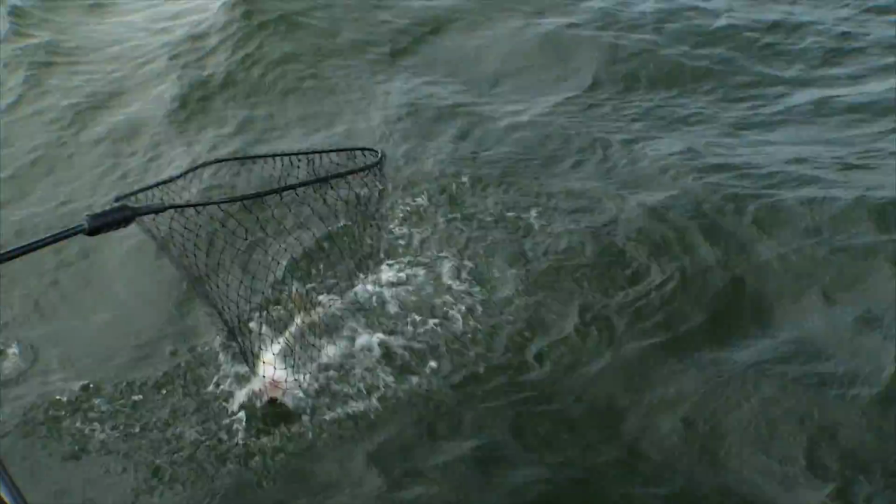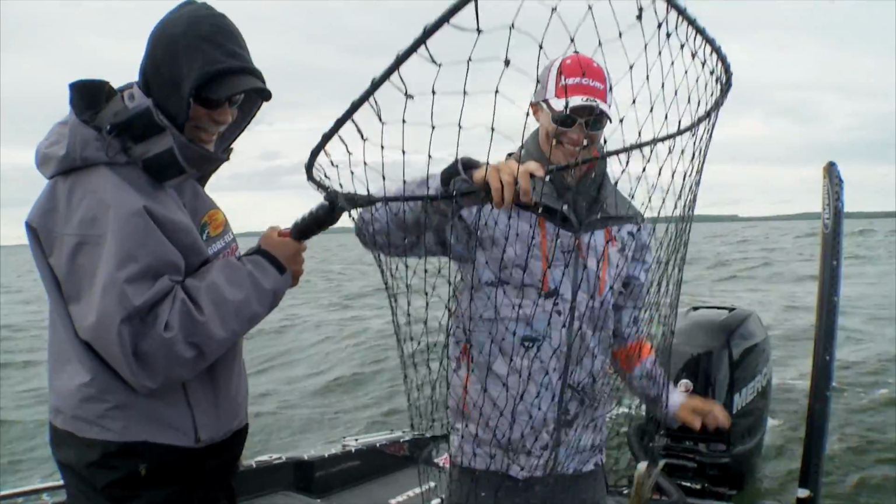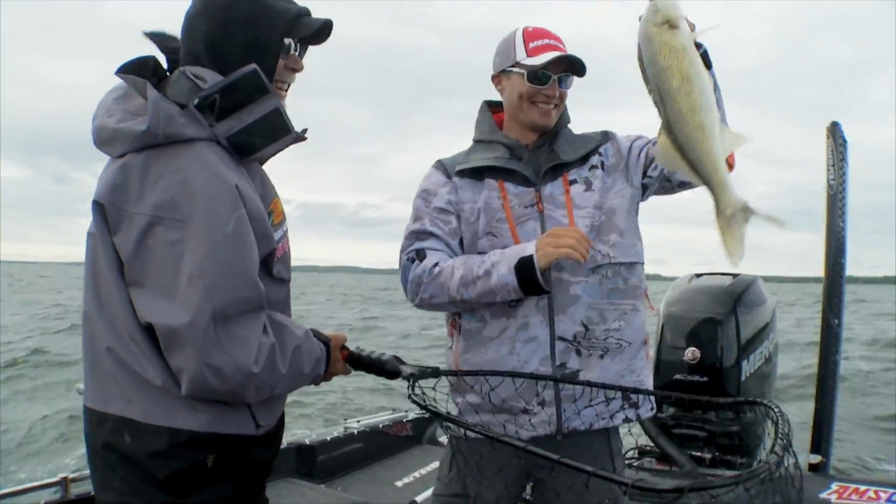Oh yeah, that's a nice one, Corey. Oh yeah, that's a good fish. Woo! He bite hard? Just thumped it. He did, huh? Yep.